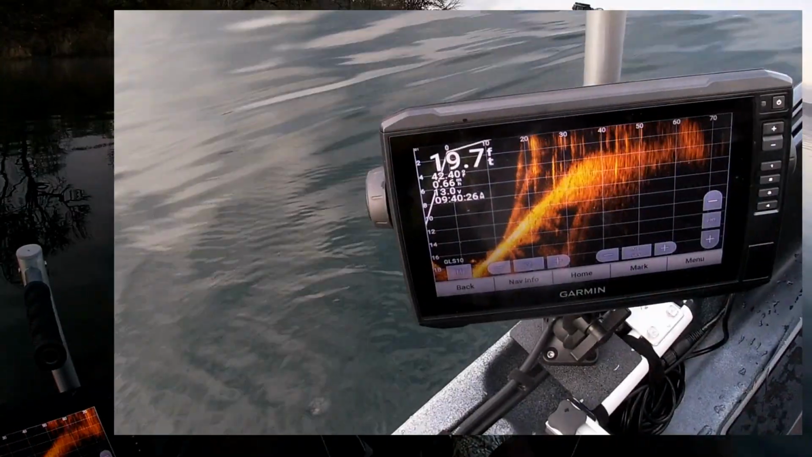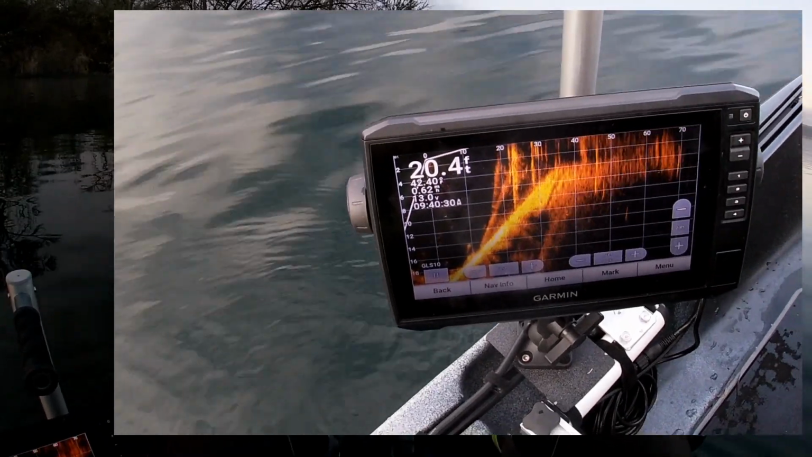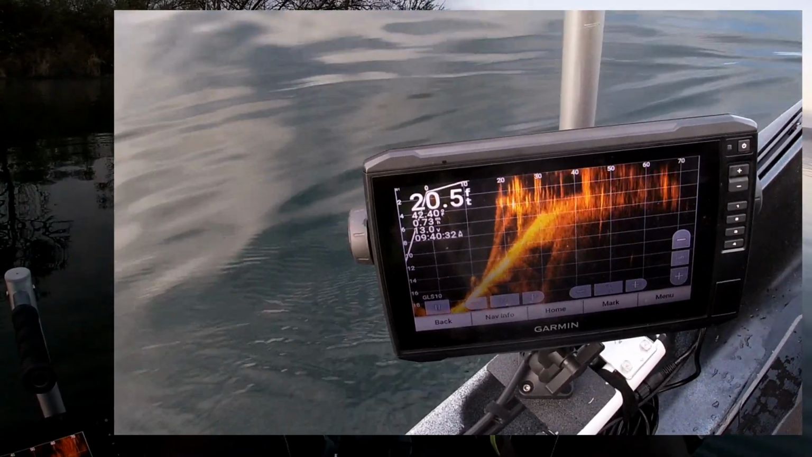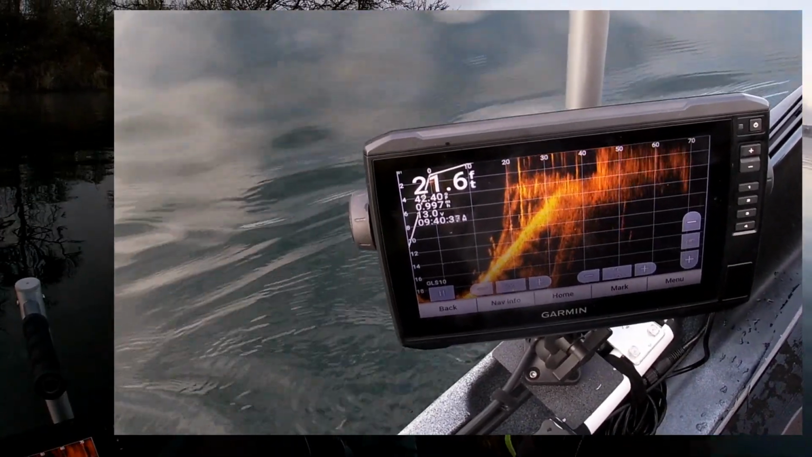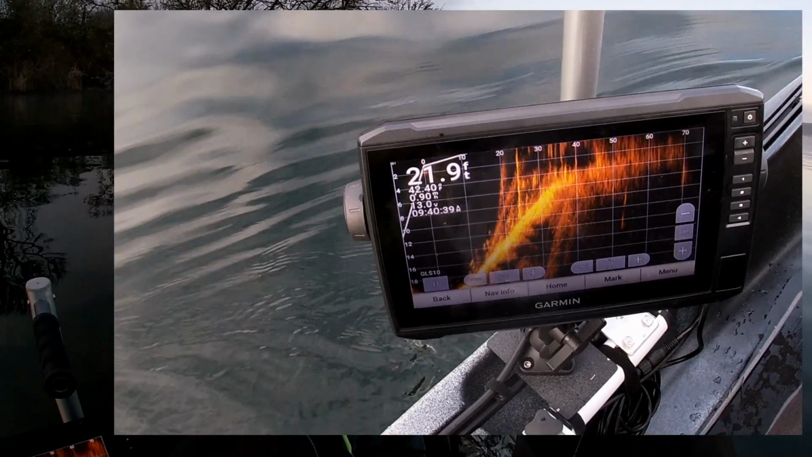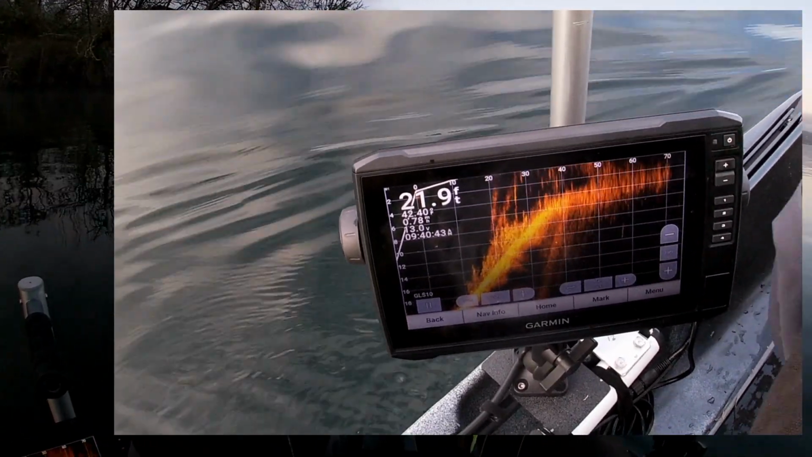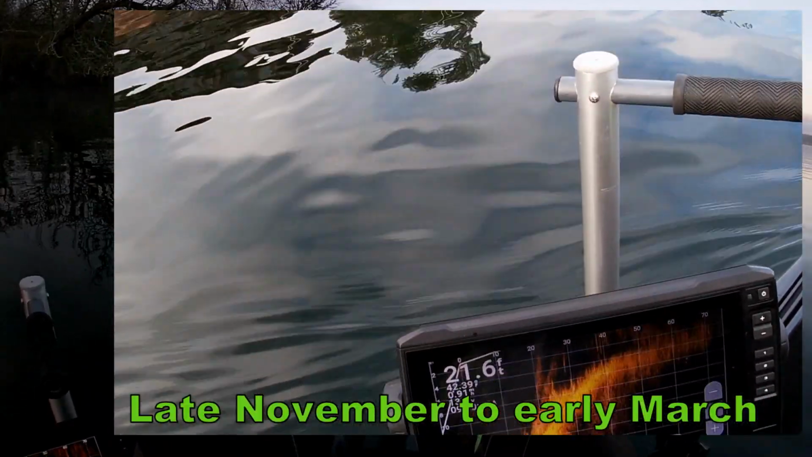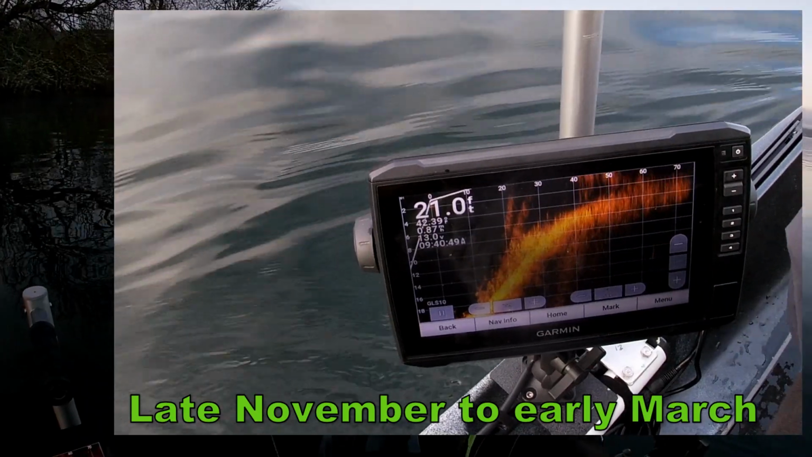So by leveraging Live Scope, you can see all this in real time, right? You can start hitting some great cover like docks and brush piles and wood all along the banks, and you will see very little biomass during this cold winter period. There is literally nothing alive in those areas, or very little.